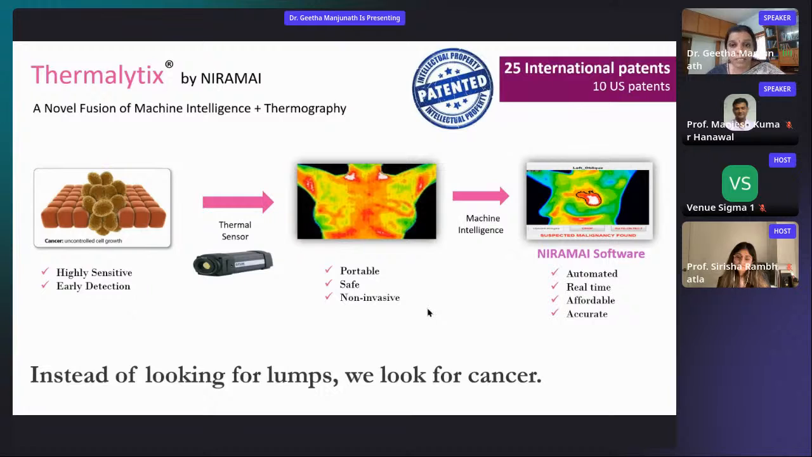What is the likelihood that it's actually cancer? With the probability of malignancy, essentially, and also identifying the location as accurately as possible, so that further diagnosis is limited to that area. Let's say an FNAC or a biopsy can be done. Furthermore, maybe an ultrasound scan can be done to understand more about the structure of the tissue and so on and so forth.